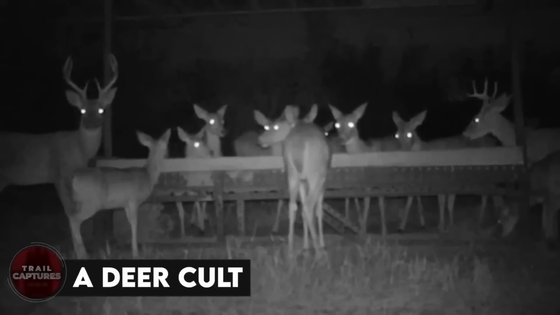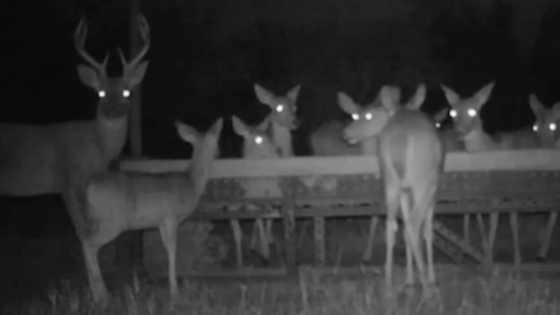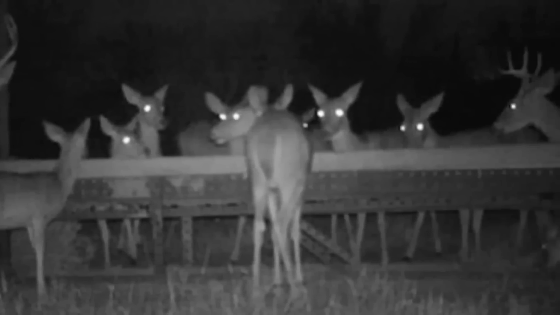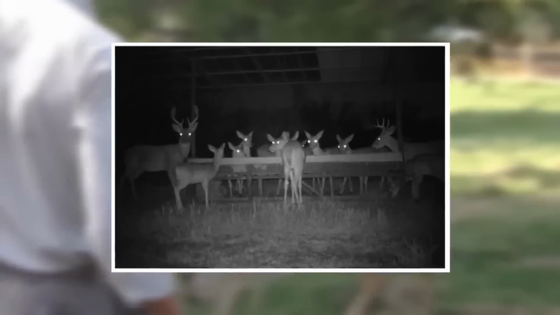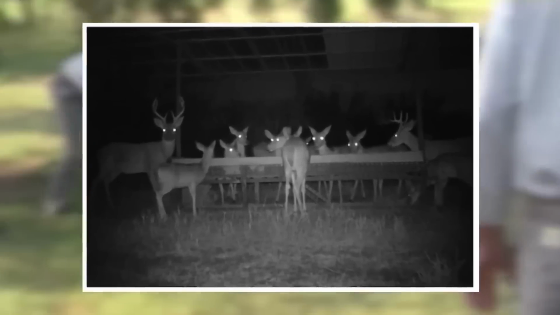A deer cult. Were these deer just having their dinner? Or were they onto something mysterious? Because the way their eyes are glowing, it looks like they're very angry over their meeting being disturbed. Good thing it was just a camera, because if it was a human there, I don't think that something good could have happened to him.